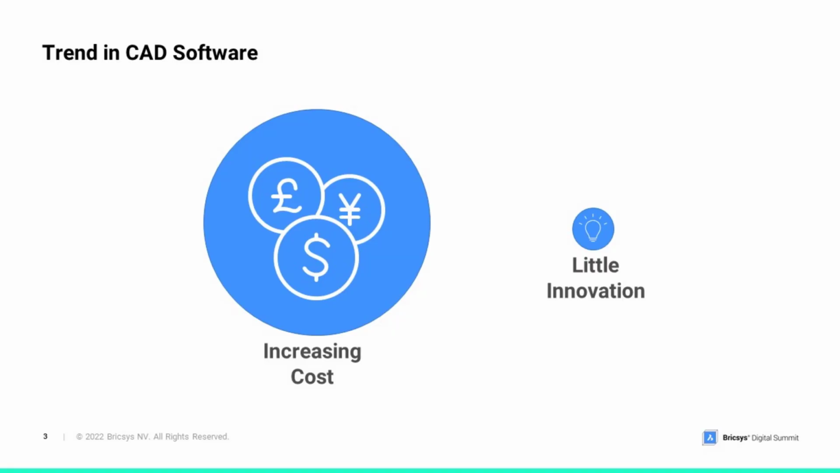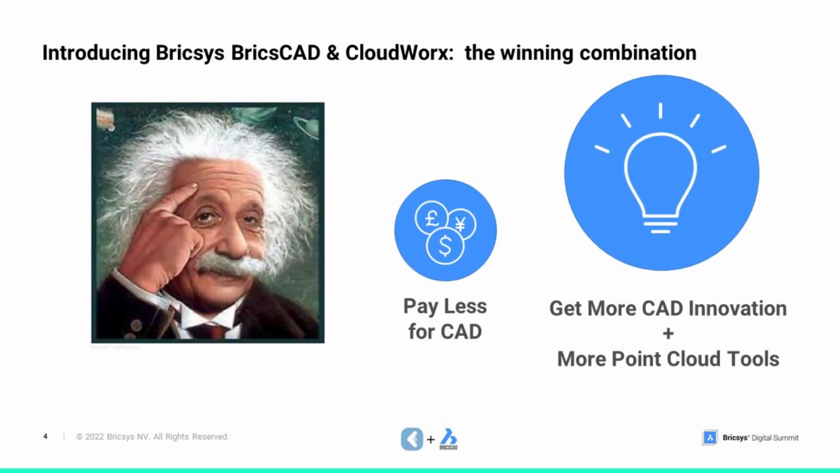So what does that have to do with scan to plan and model workflows? One of the trends we've heard about from our customers over the years is the increasing cost of CAD and modeling software that has little to no innovation. So I have to ask, are you guys also experiencing this insanity? But if you are, not to worry, we are here to help.